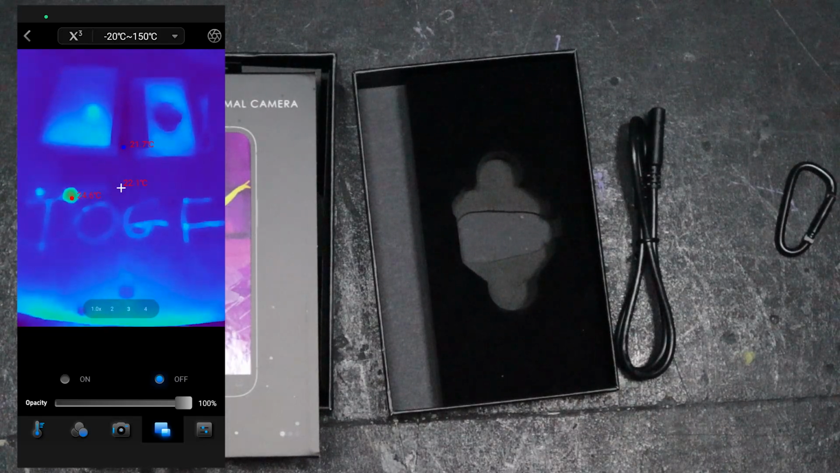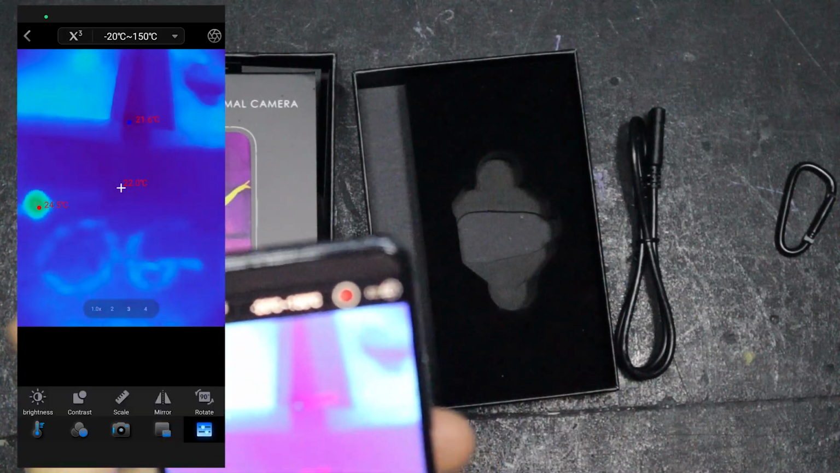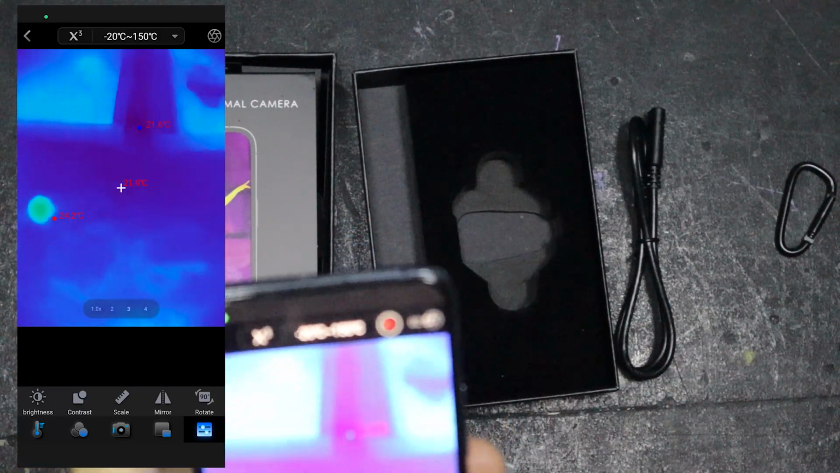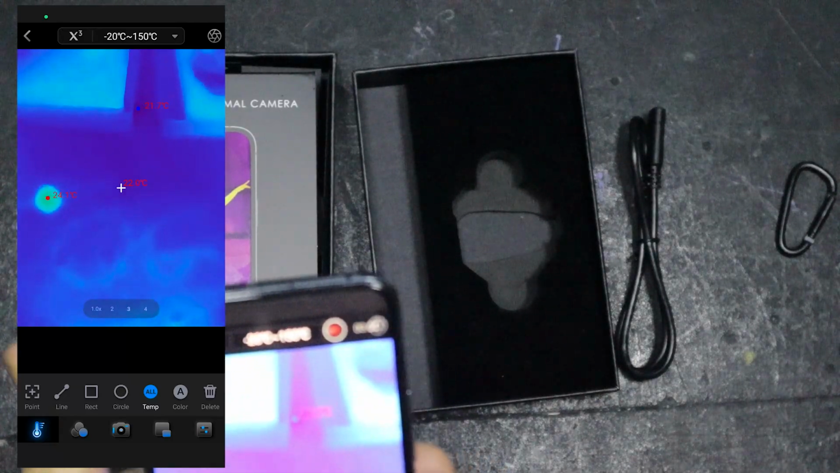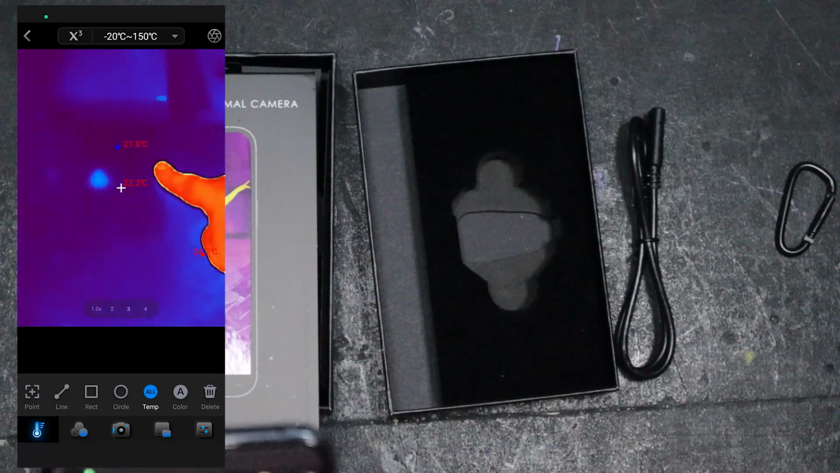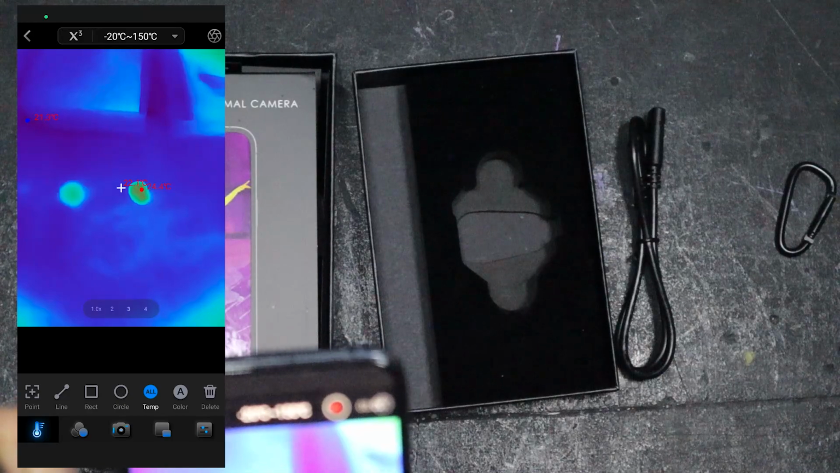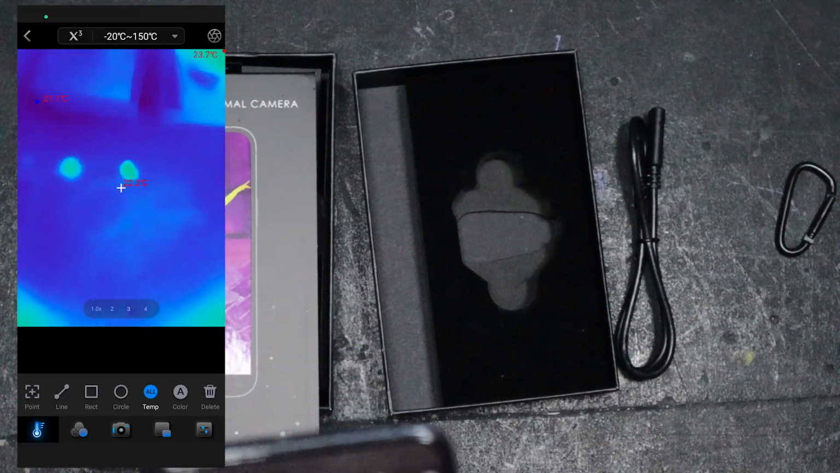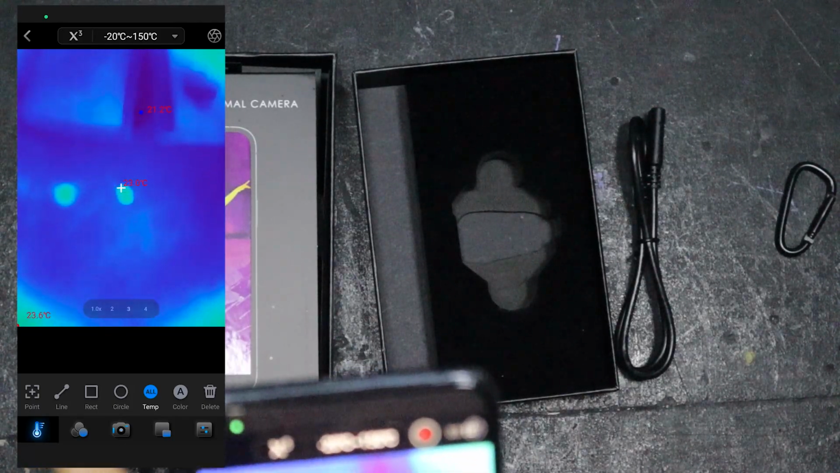It's absolutely incredible. Now you have all the different contrast scales, mirror, etc. So you can change everything you need to. This is the only one I haven't really explored, but it's all so straightforward. I'm blown away by it. It's just incredible. So I might try and look at some electronics later if I get a chance to see if we can charge some batteries and see if they start overheating or whatever. But we'll see.